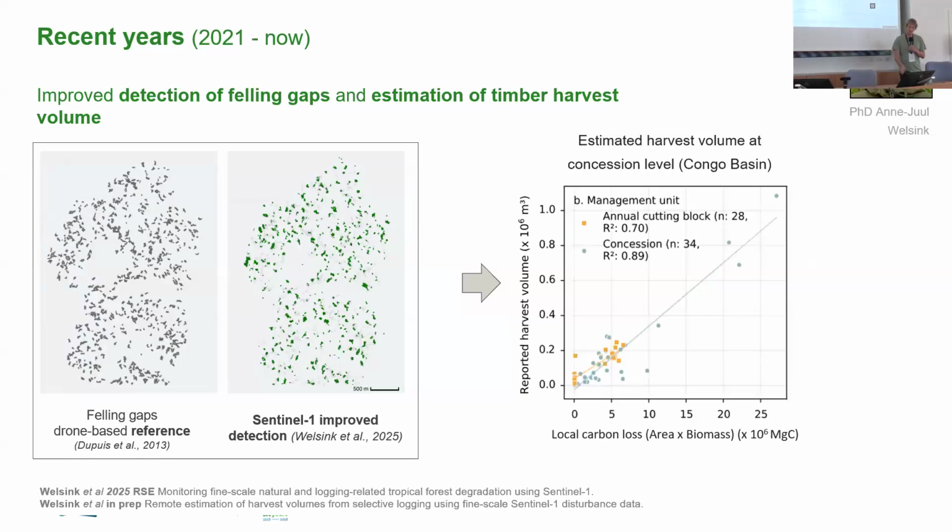Another example is from Yule, and for her work we were interested in really improving the estimation of timber harvest volume, so going from just the detection of area to timber harvest volume. In the first step, we had reliable drone-based reference data on felling gaps for a number of concessions, and that allowed us to develop an improved Sentinel-1 based detection method that is now published, that very much focuses